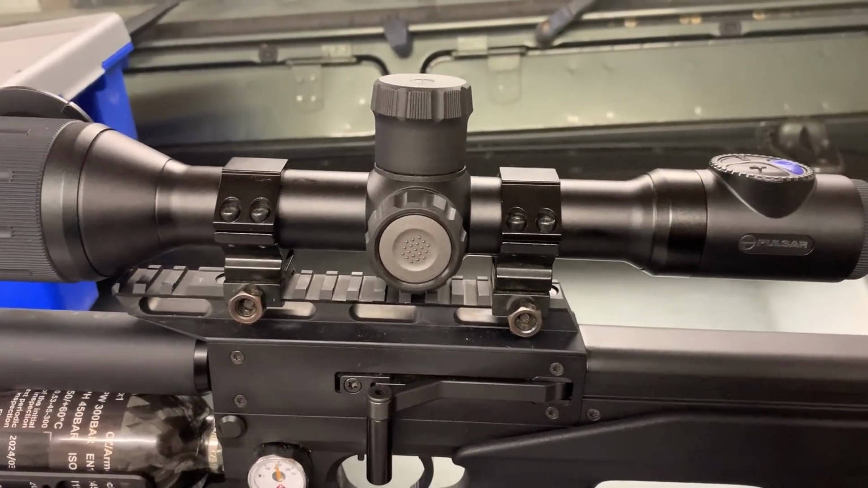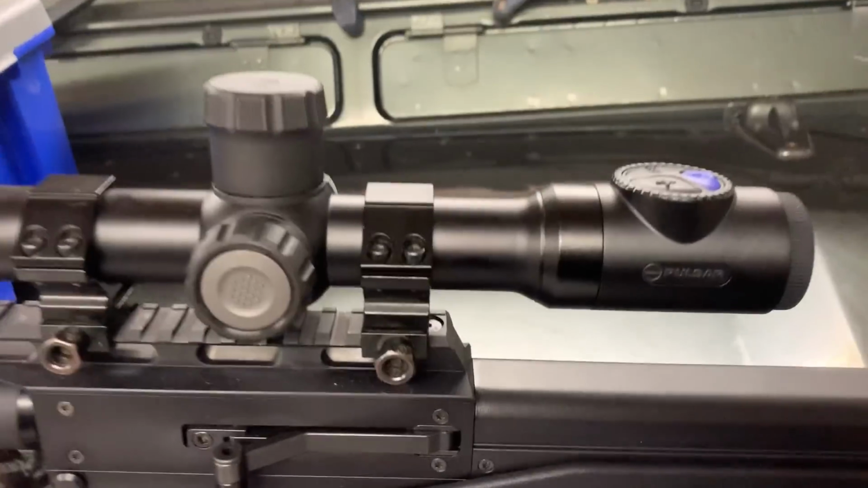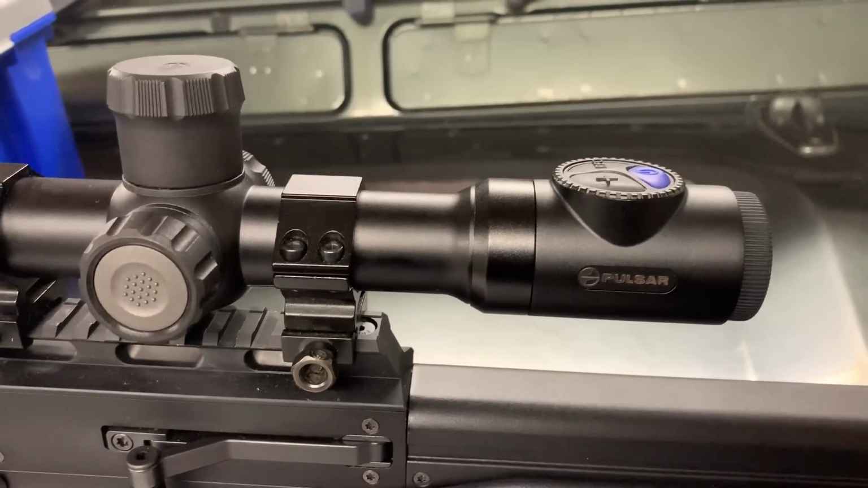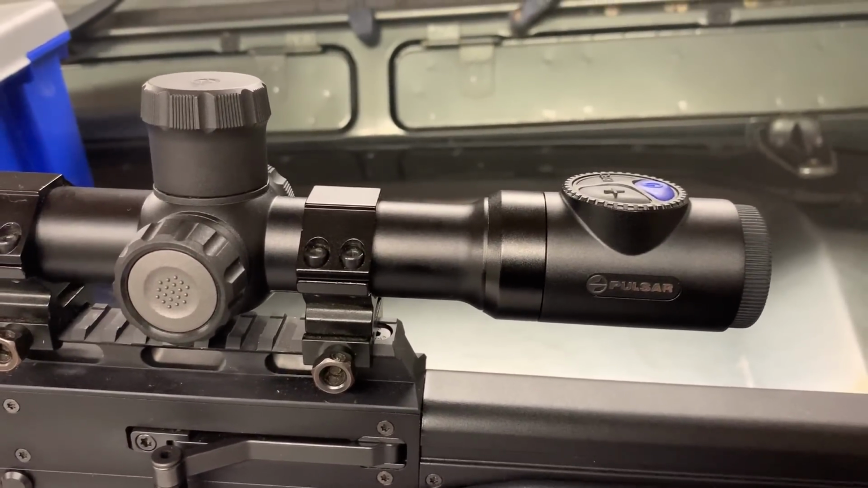So I'm going to keep one. I'm putting it on my rifle. I'm well impressed with it. This is what we've needed for a long time. When you compare it to the other ones, the trails and stuff, I think a lot of people will ditch the trails and get these now.